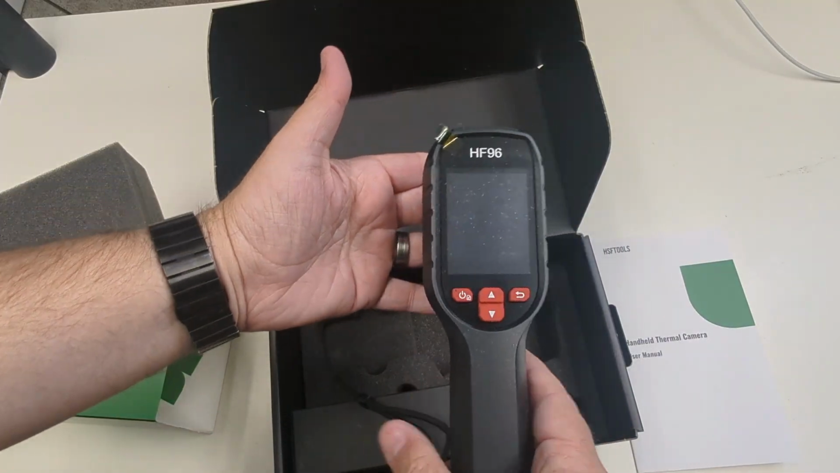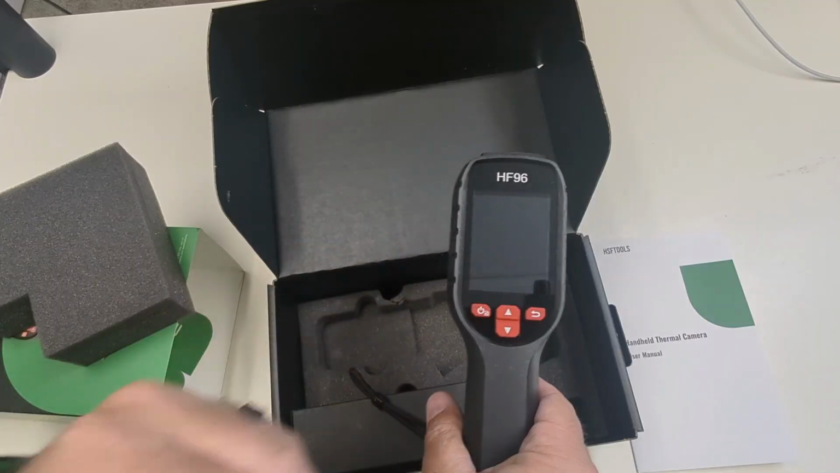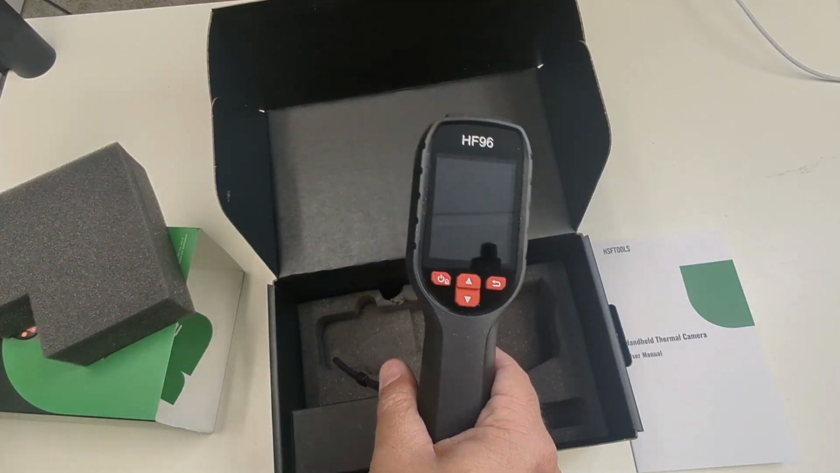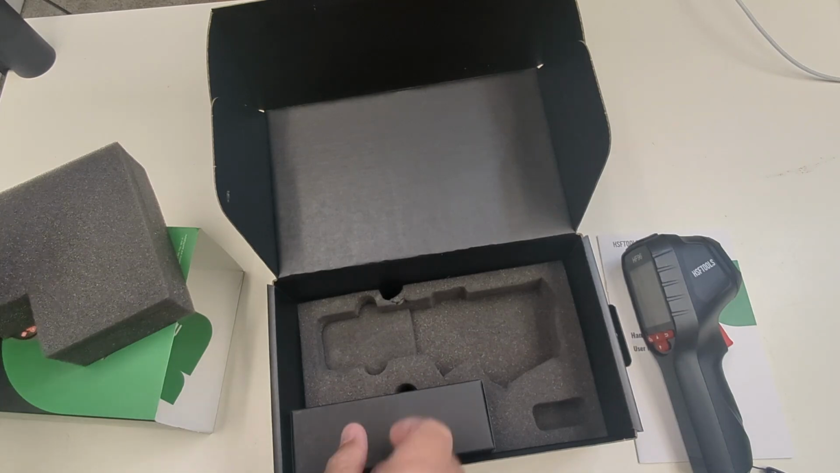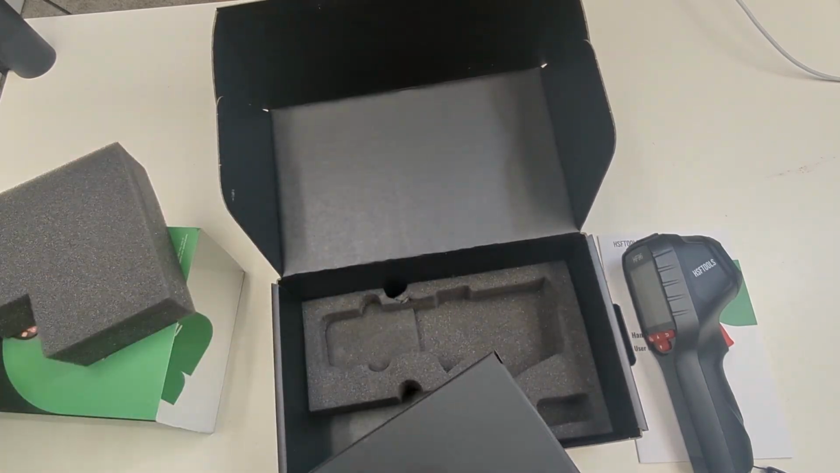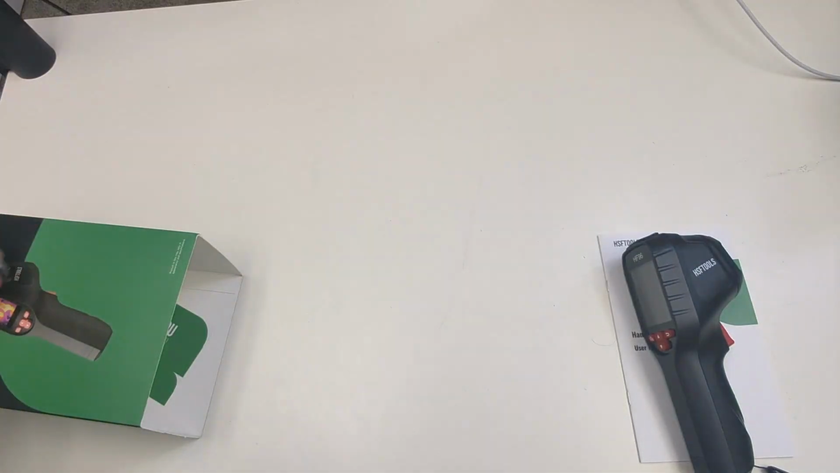So here it is right out of the box. Then you'll have this little protector for the LCD screen. I'm just going to pull that off, throw that away, and then set that right there. Here, you're going to have your charger. So move that out of the way.